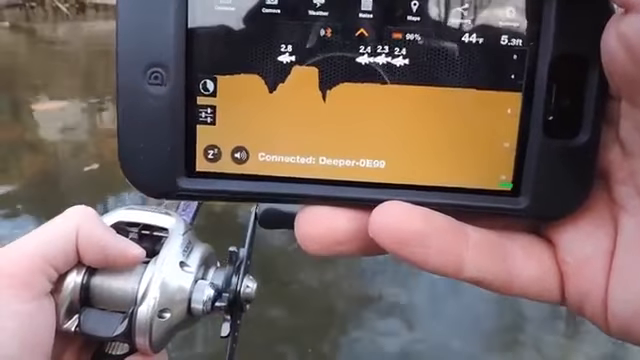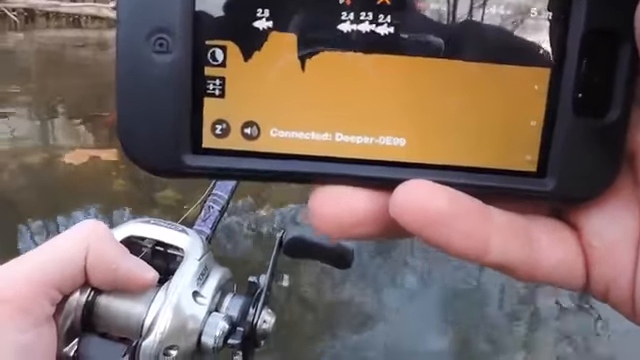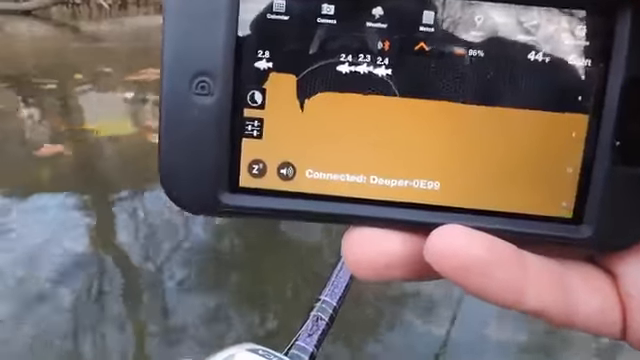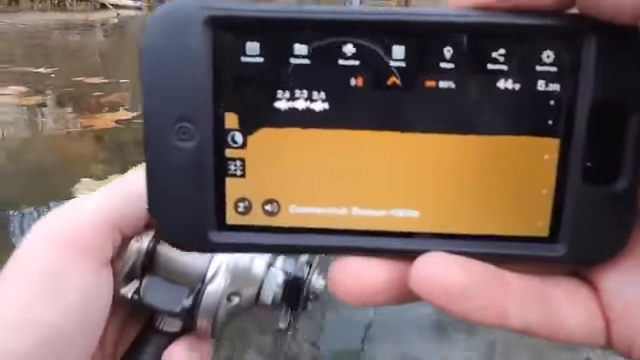That one, I don't know if that's a fish because that showed up right as I cast, but 3 fish in about 2 feet of water. So I'm hoping those are some smallmouth, though they don't travel too tight this time of year. It could be suckers, so we'll have to go ahead and see.